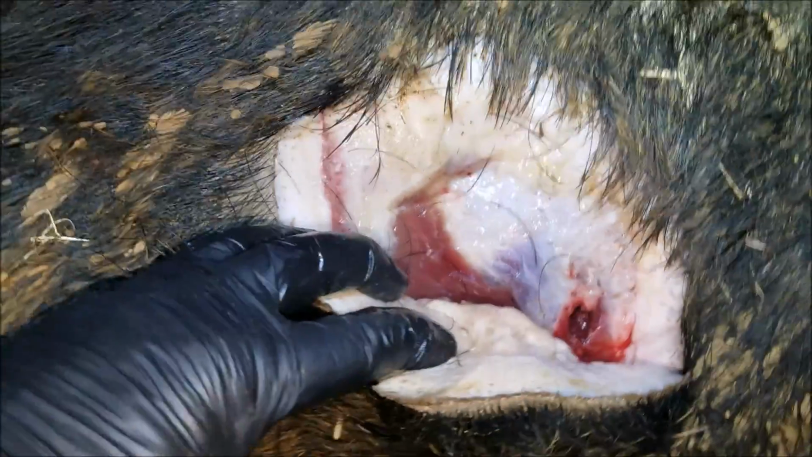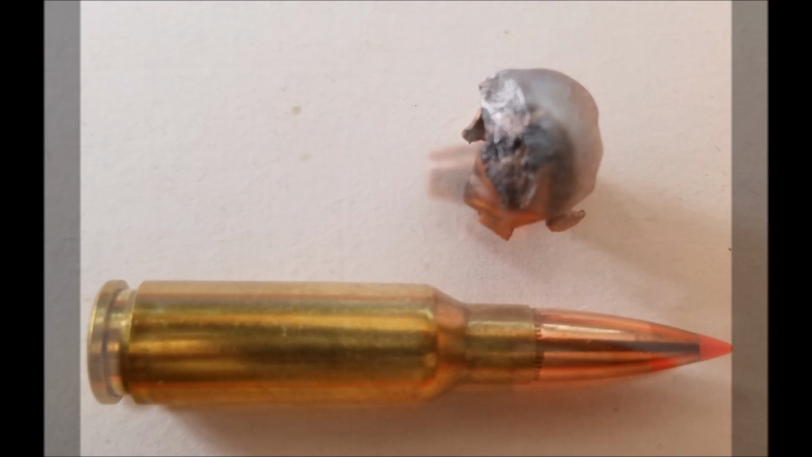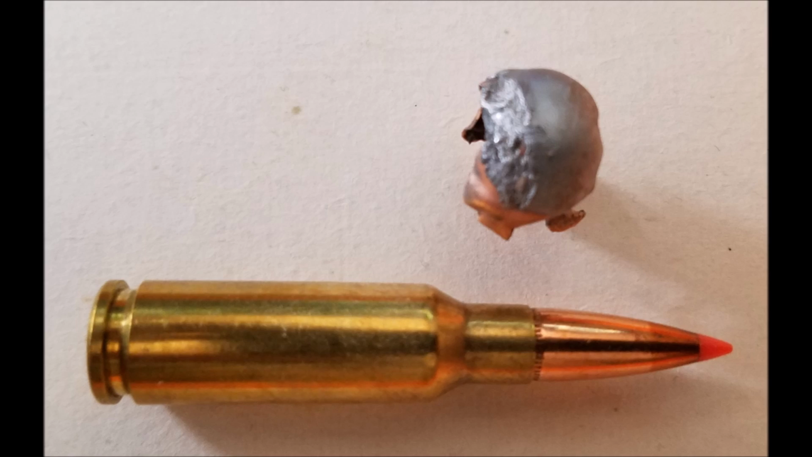I'll get a picture of that later. And here are a couple of views of the bullet. It had expanded to about twice its normal diameter and was largely intact. Aside from his injuries, this boar was interesting because he had a herniated left testicle that extended outside of his body.